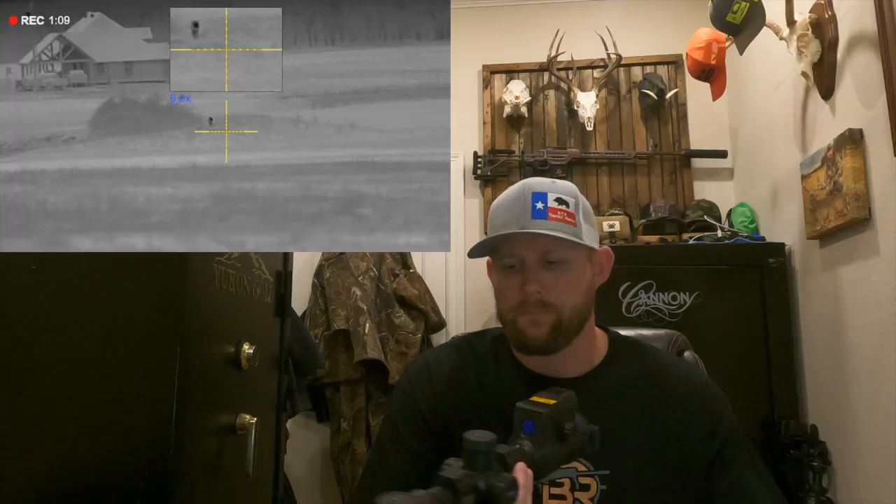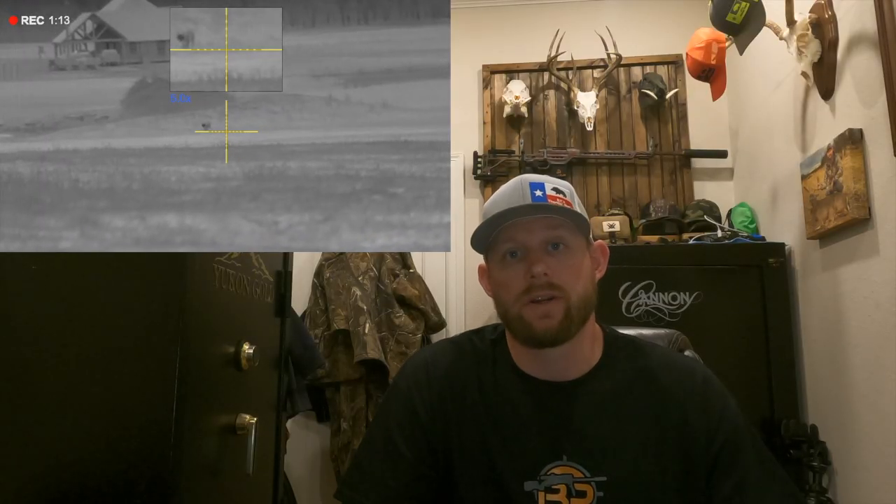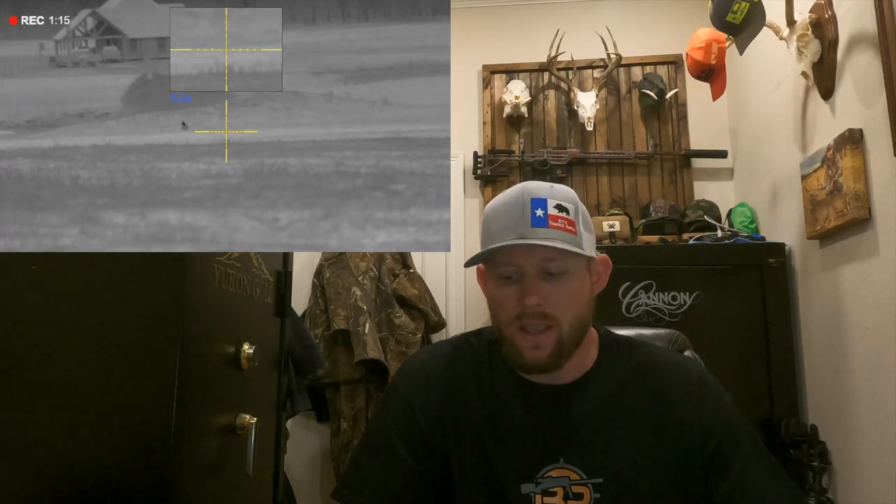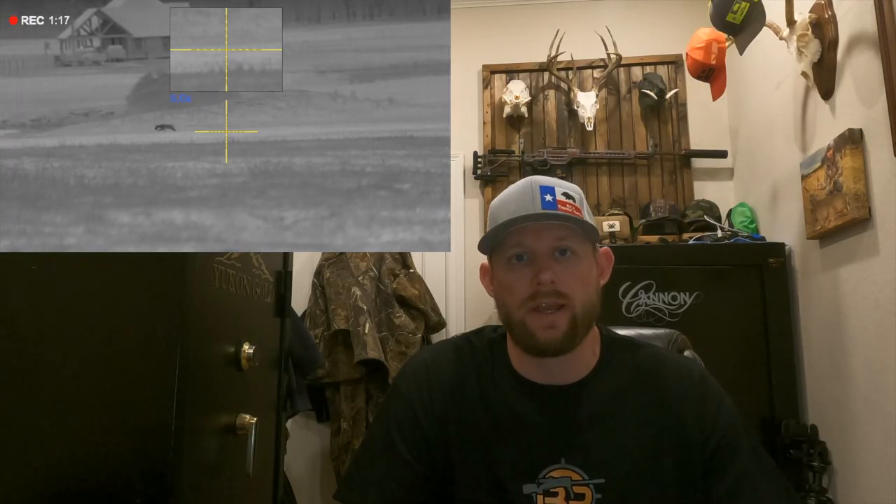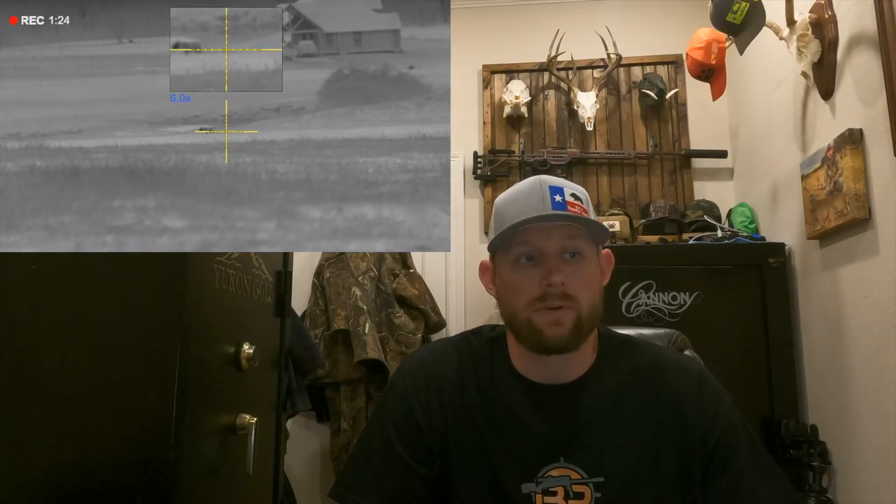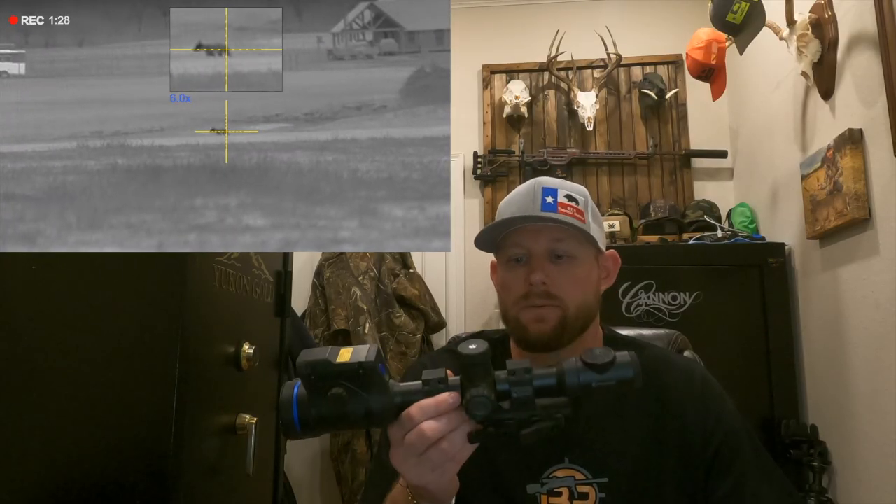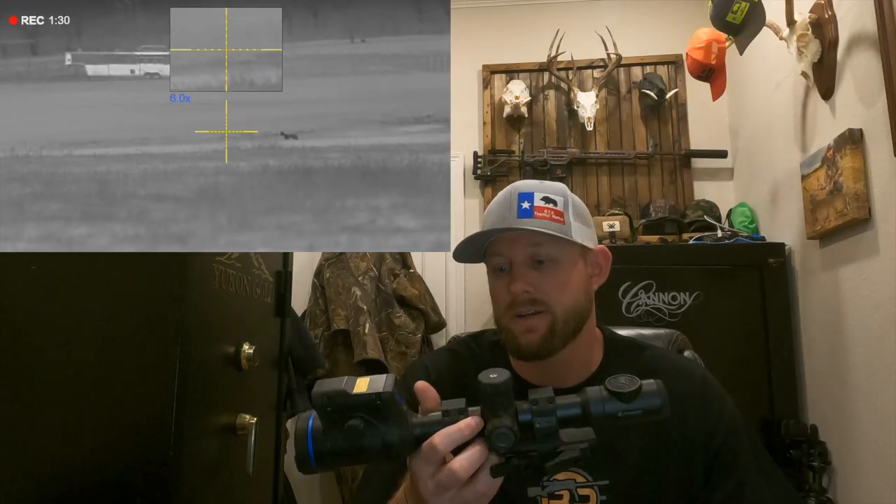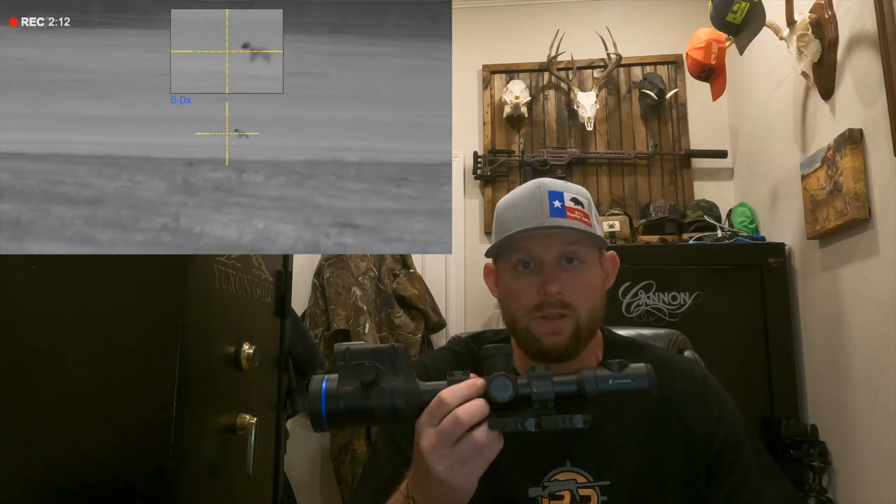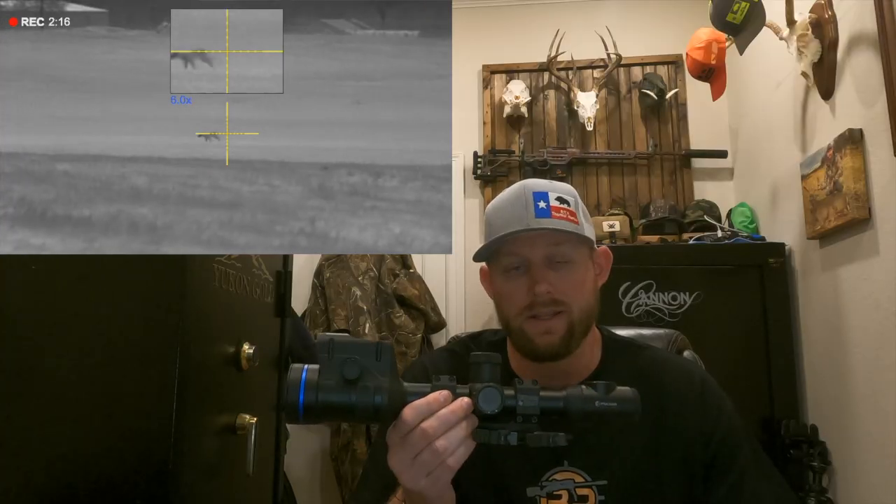So I really enjoyed hunting with this scope. I thought it was a very great, very good scope. I thought it was going to be just similar to the XQ35, and it was. I hunted with a Thermion XQ50 a few years ago. It was one of my personal scopes, and I love that scope. Getting to hunt with this new model of it with the laser rangefinder just reconfirmed that I really do like this model. I think for $4,000, you get a lot of really good features, and the image quality is really awesome.